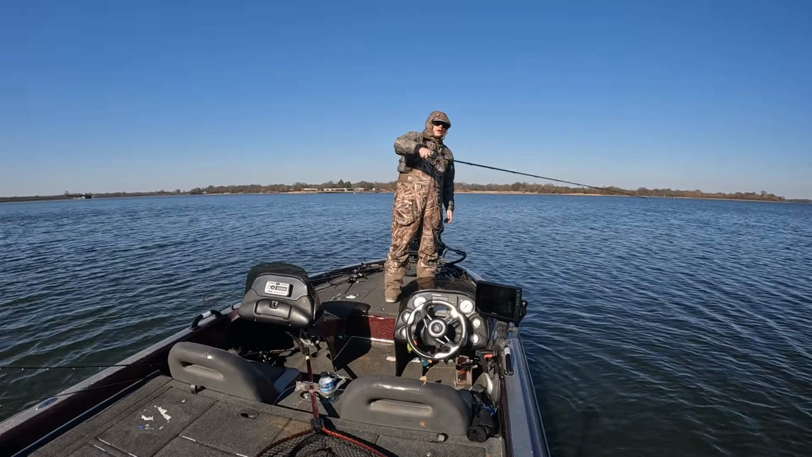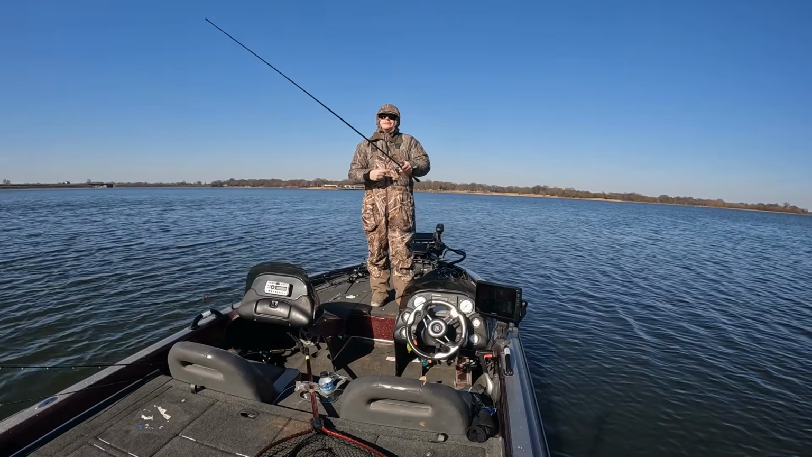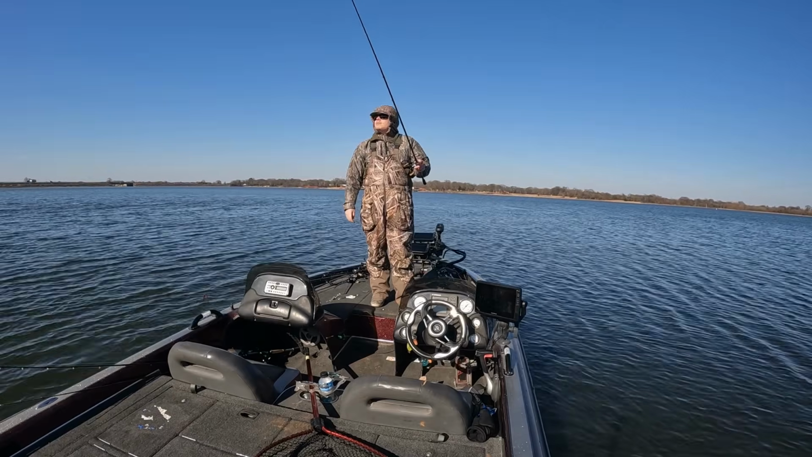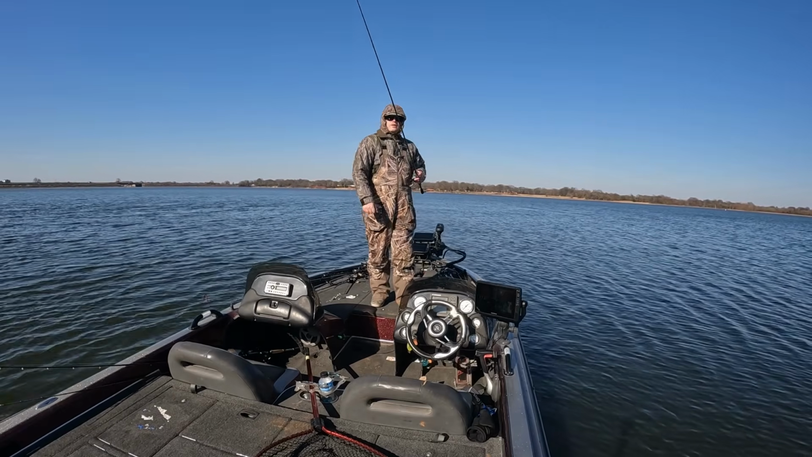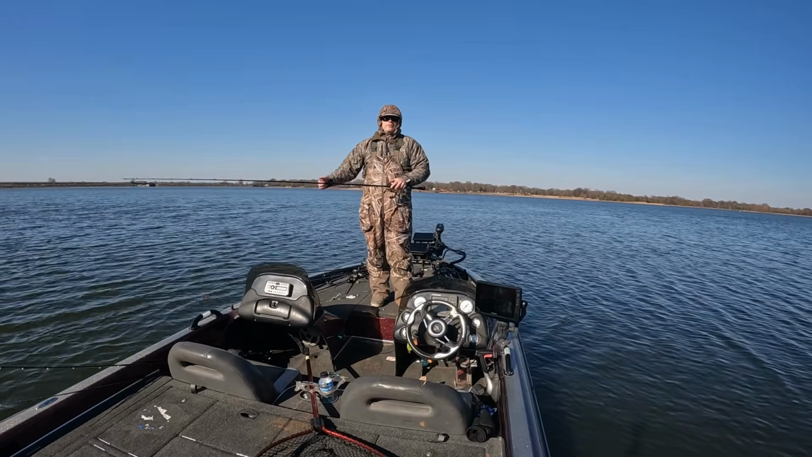I believe it is kind of like a fishing dock, so it does have some other brush and things like that underneath it. But yeah, that's my first fish in 2 days of fishing after this cold front. That feels good.